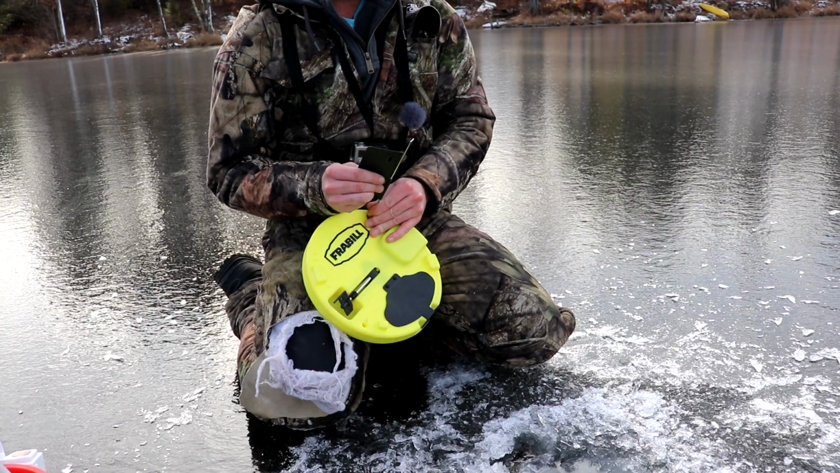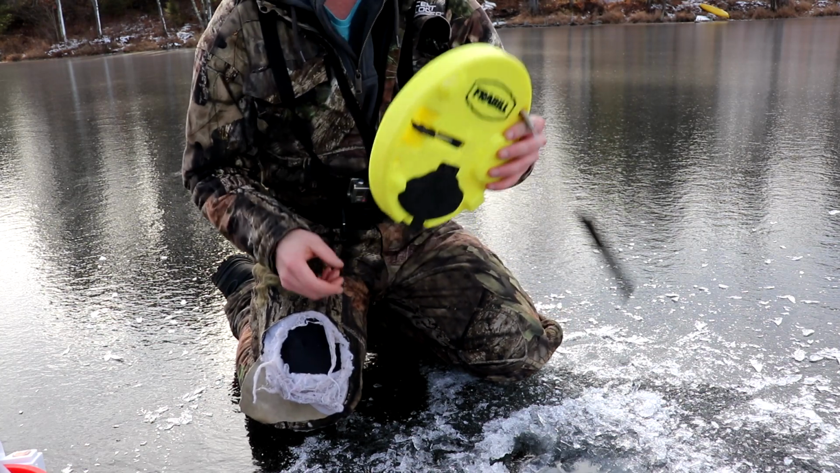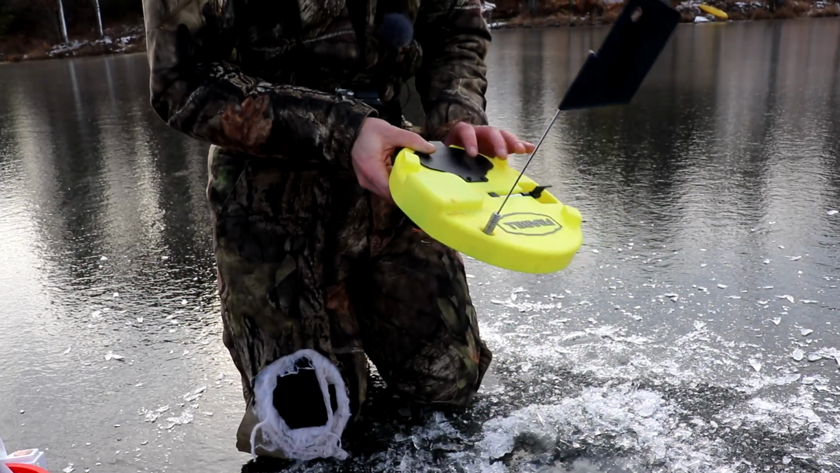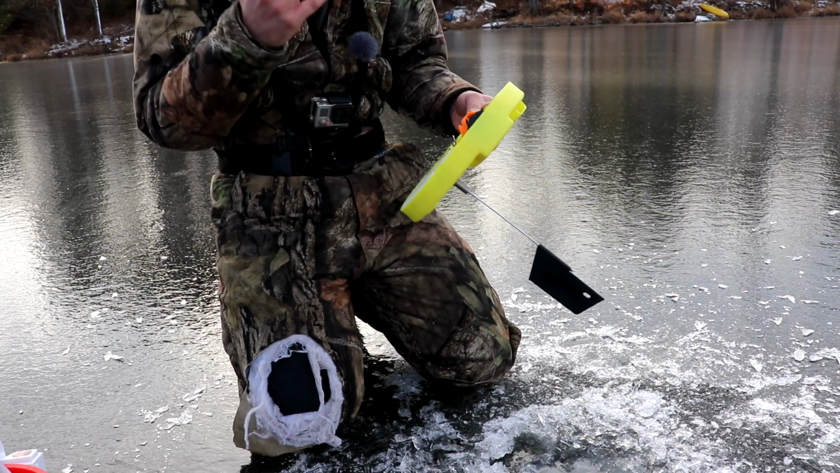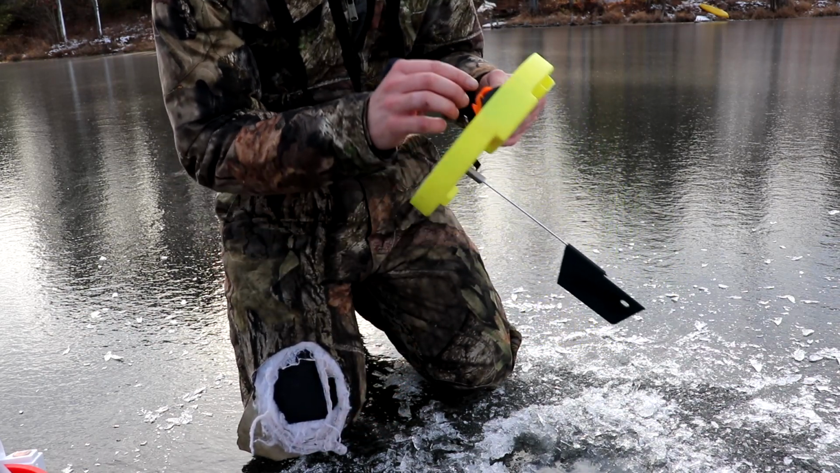Now the tip-ups I'm going to be using today are from Frabill. These are the insulated tip-ups, which basically means they come with some styrofoam in the bottom of them. Because today is only about 26, 28 degrees out, my holes are going to be freezing up, but luckily with these insulated tip-ups, I'm not going to have to worry about that today.